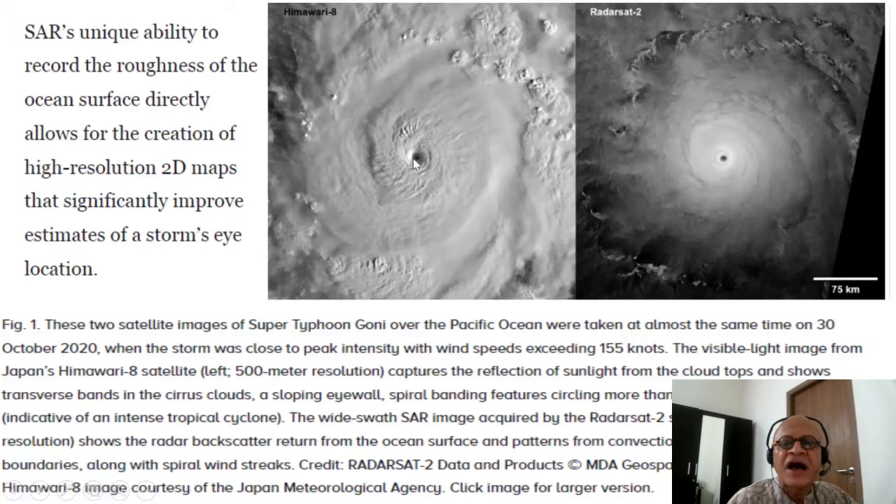A sloping eye wall, clearly see the stadium shape that we talked about before. Spiral banding features circling more than 360 degrees, so some of them you can see making more than one circle here. And a clear eye, indicative of an intense tropical cyclone.